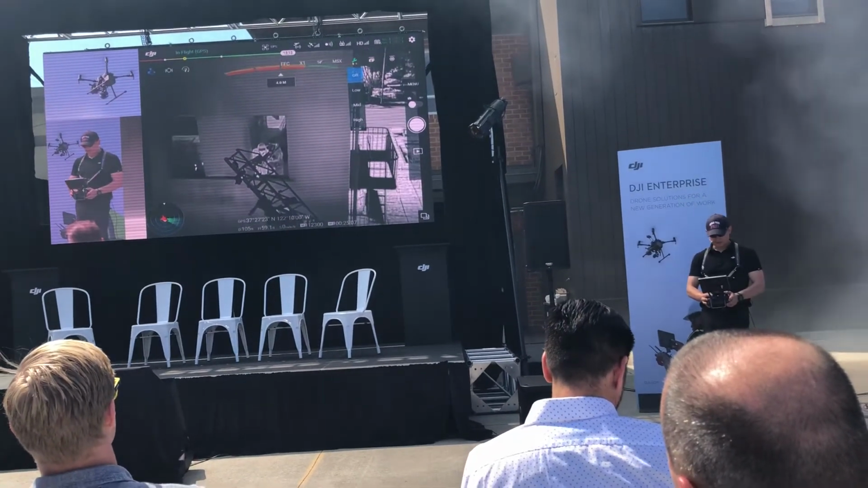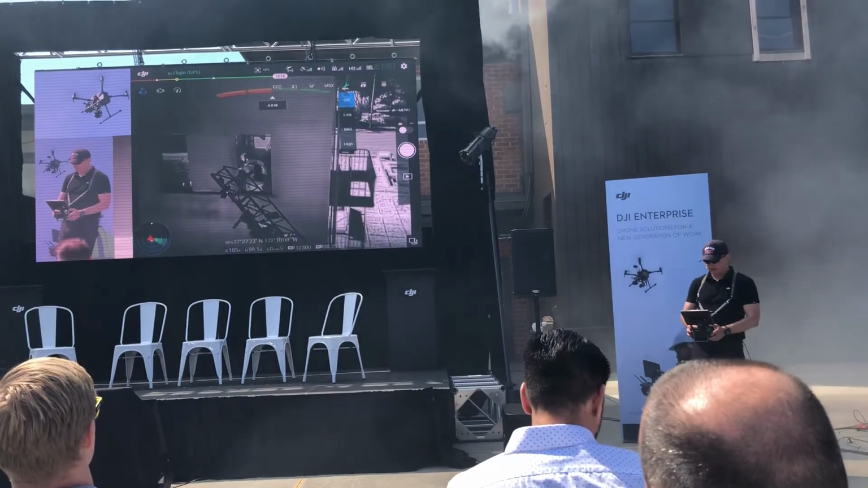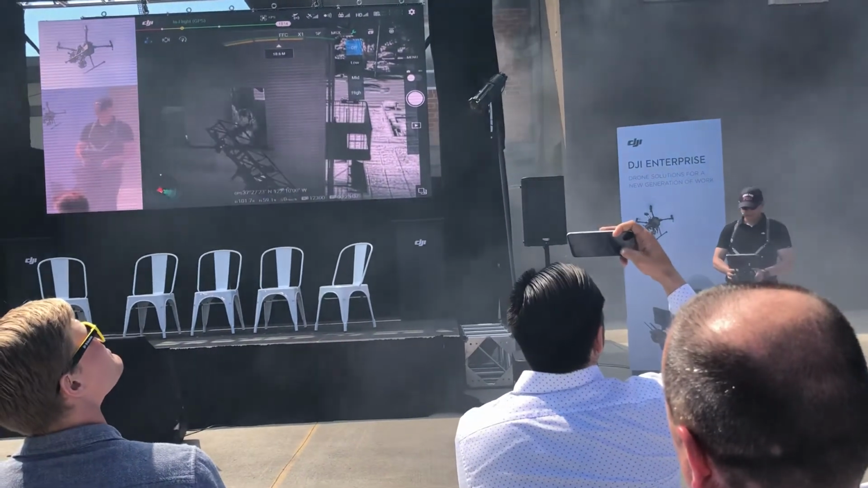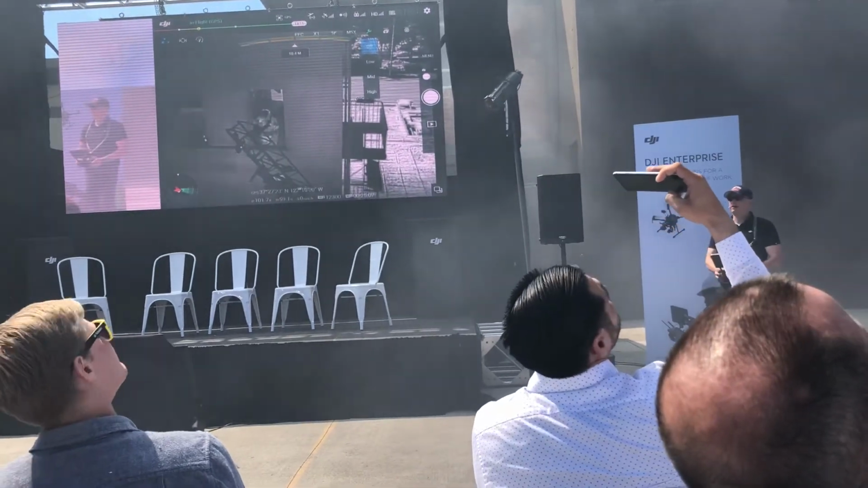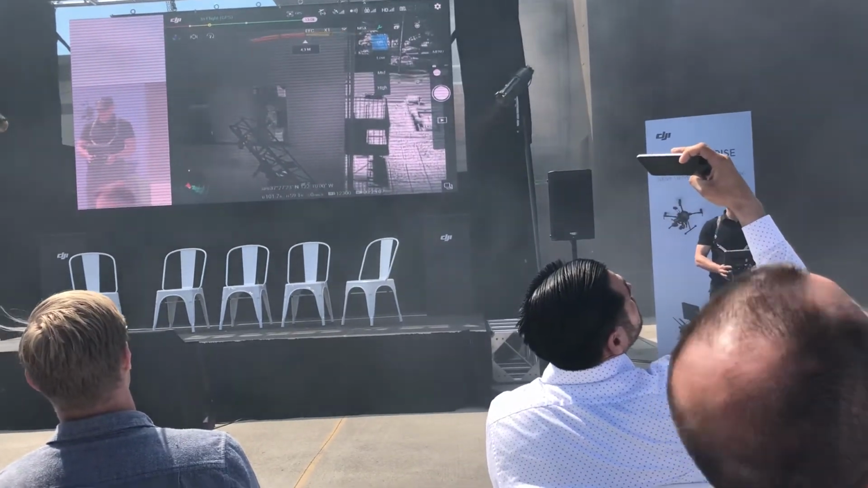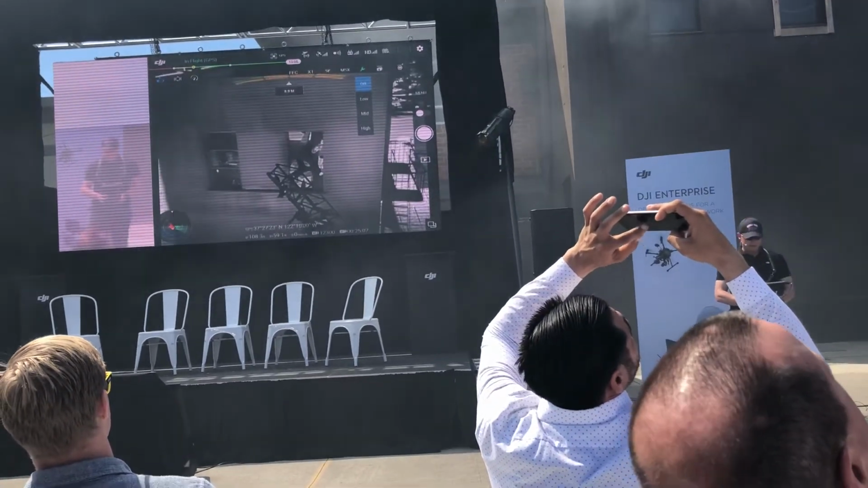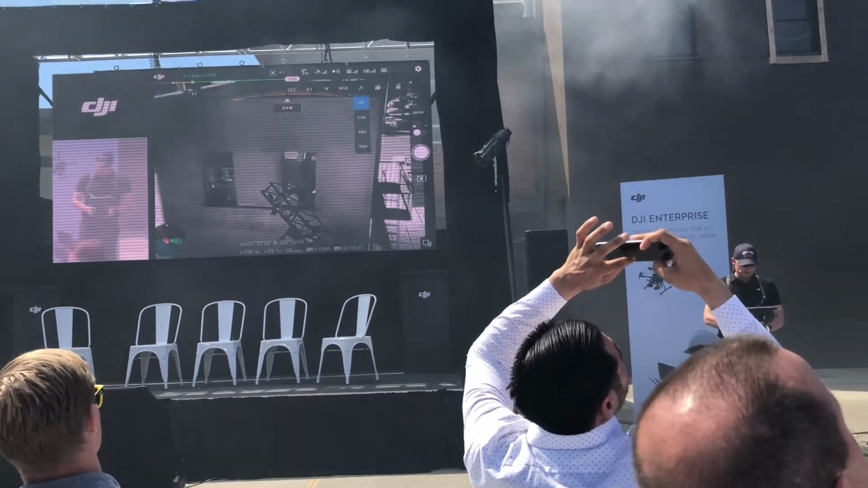There, one of the victims has definitely hard time breathing, has fallen down, is now being guided out of the room. So Incident Command at all times gets to see what is happening inside that room. There we have an additional victim on the side.